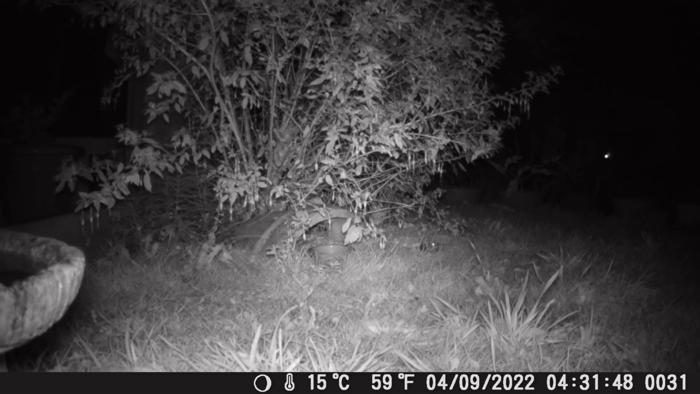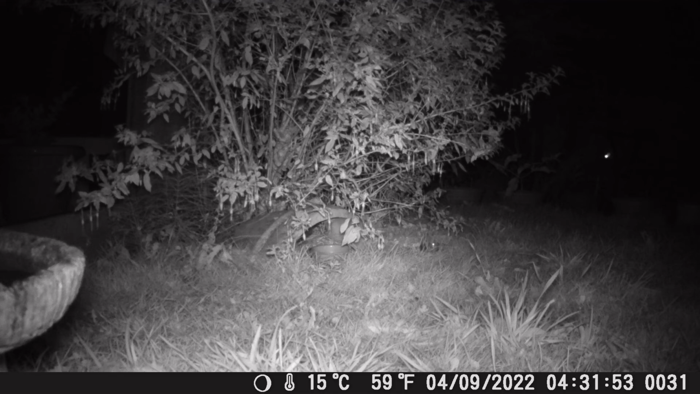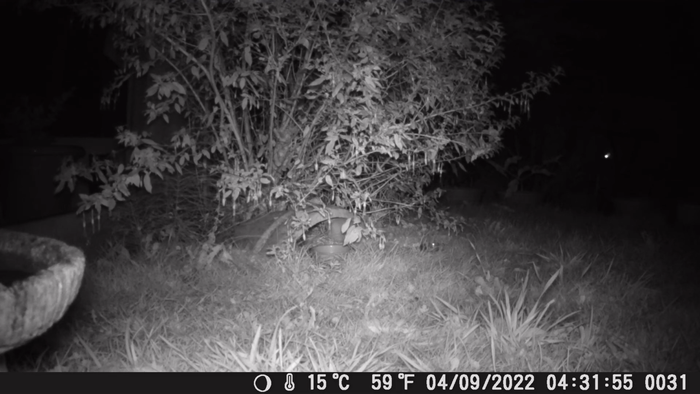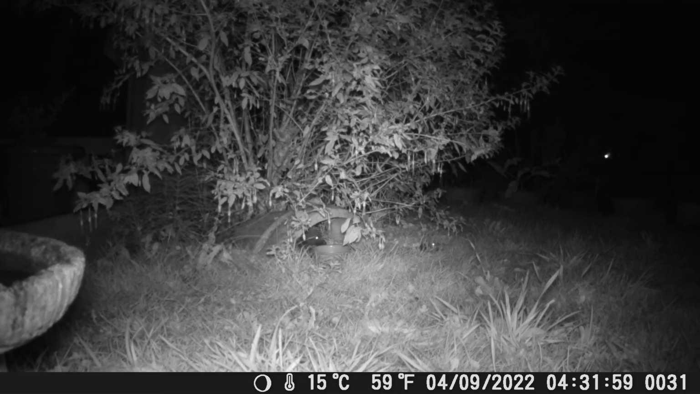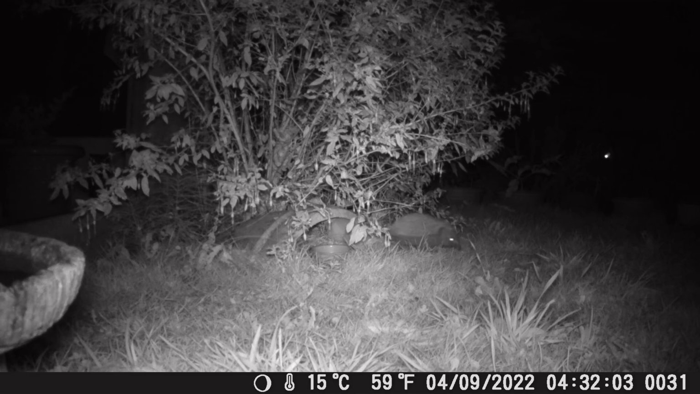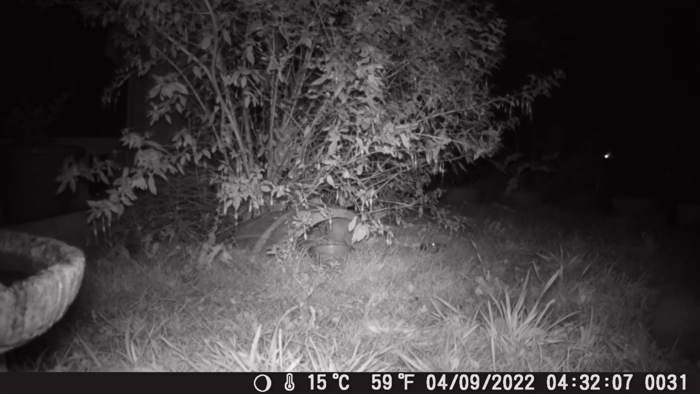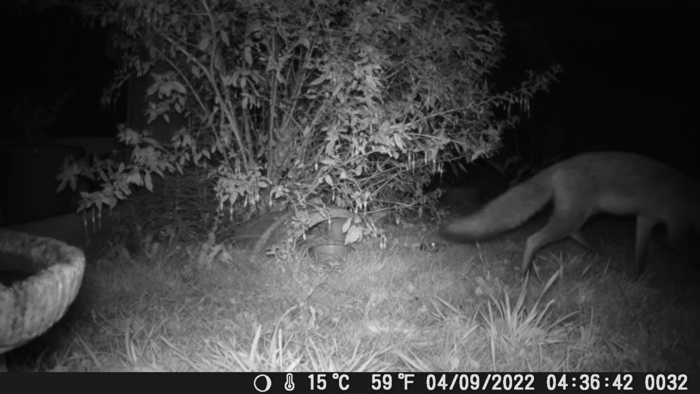It's now 4:31 in the morning, and the only hedgehog left is this little tiny dark coloured one, wandering around looking for the last scraps before going off to bed, I imagine. 5:25, surprise, surprise, look who's back.